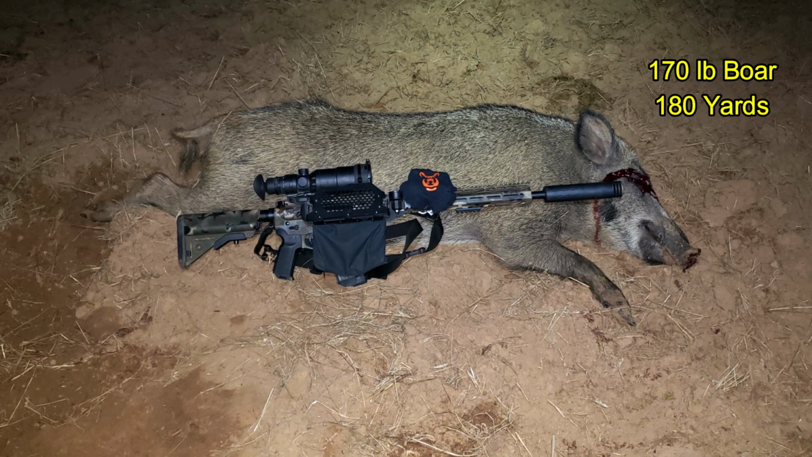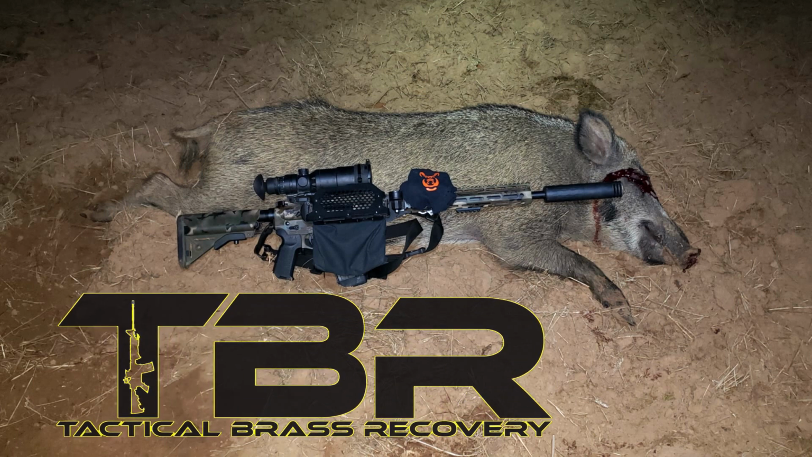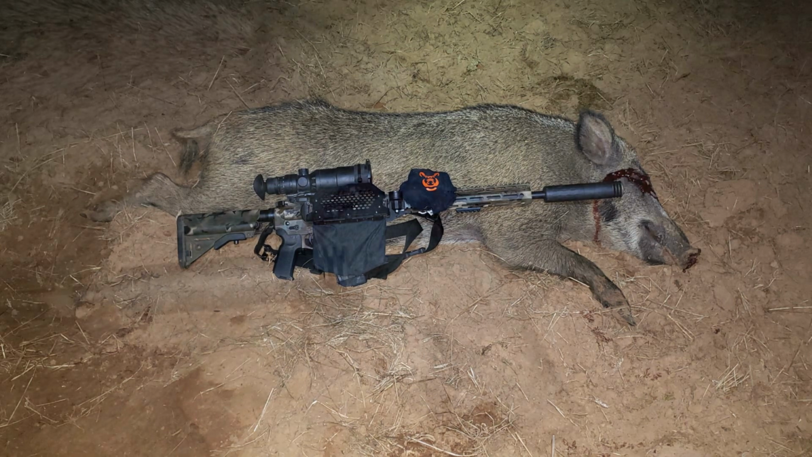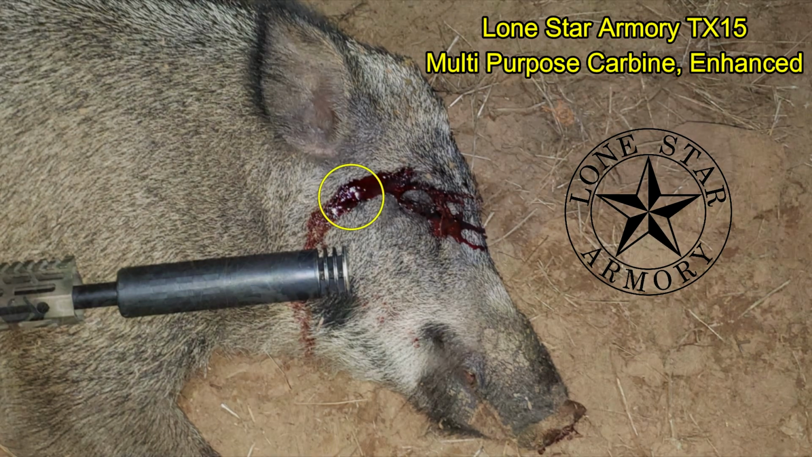The first hog was a 170-pound boar. Brass catcher by Tactical Brass Recovery. And I'm really liking the accuracy of this Lone Star Armory TX15 multi-purpose carbine. Here I've made a headshot at 180 yards.